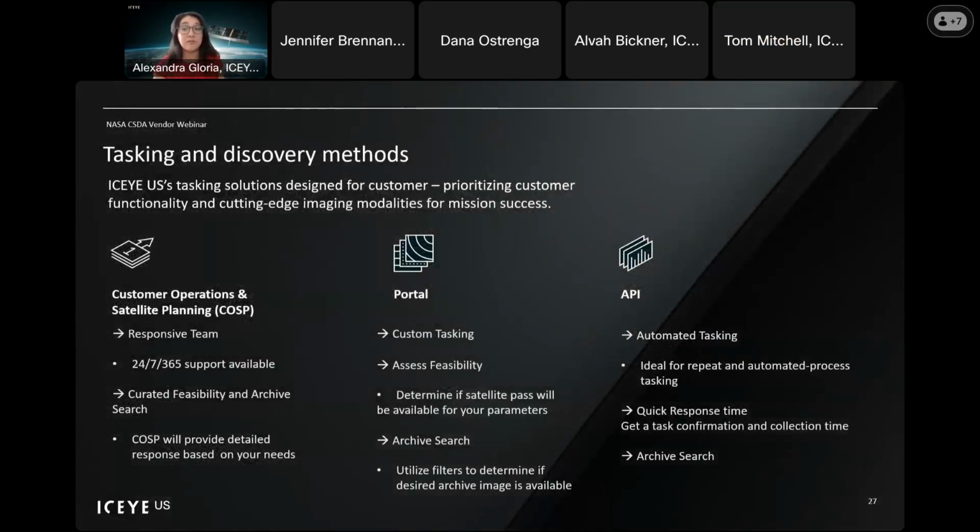So we have three main modes for this. That can be either through COST, which is our Customer Operations and Satellite Planning team, through our portal user interface, or through our API. So if you're using COST, that's going to be really ideal for customers that have needs that need to be responded to quickly. COST works 24/7, they're based in Irvine, and they're going to be available to answer any of your questions that come in, whether that is, is this available in the archive? Do we have a pass available for that tasking? So checking feasibility, or if you know what you want to collect already, then submitting that tasking and then getting that confirmation of when and where it will be collected.